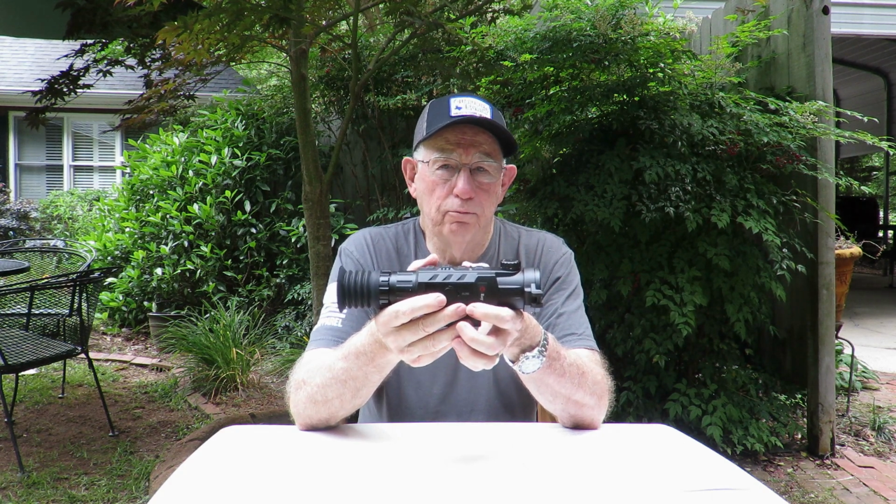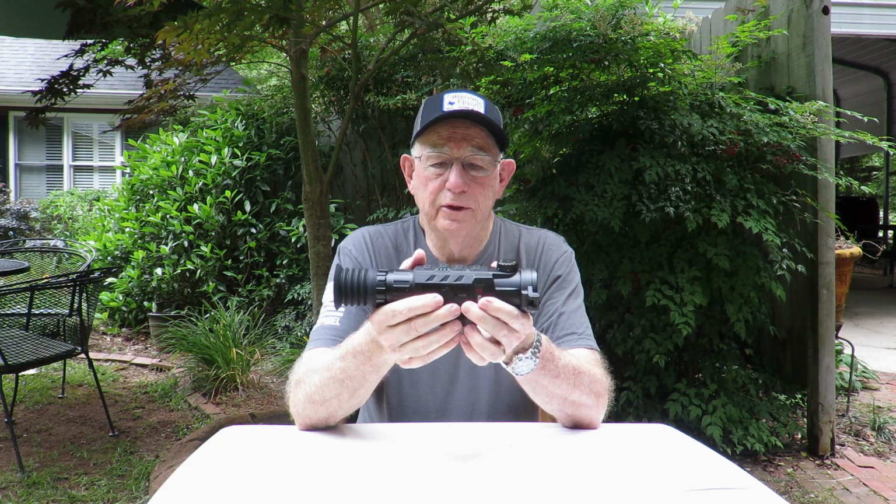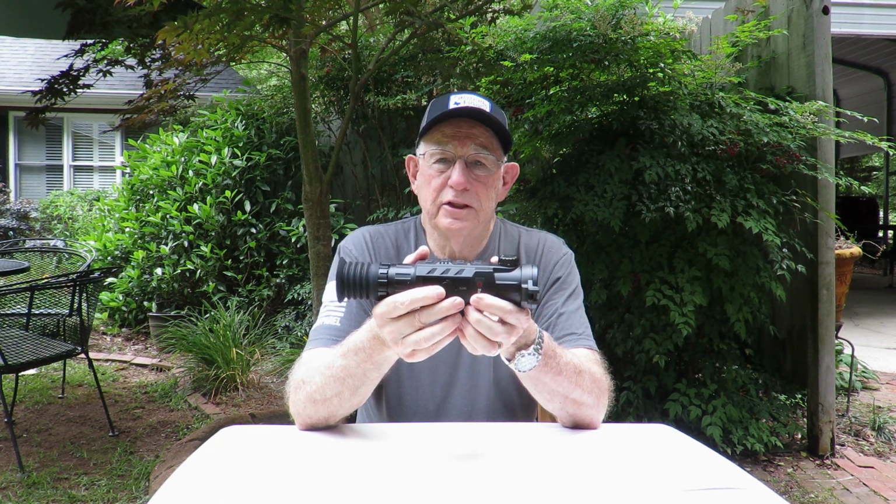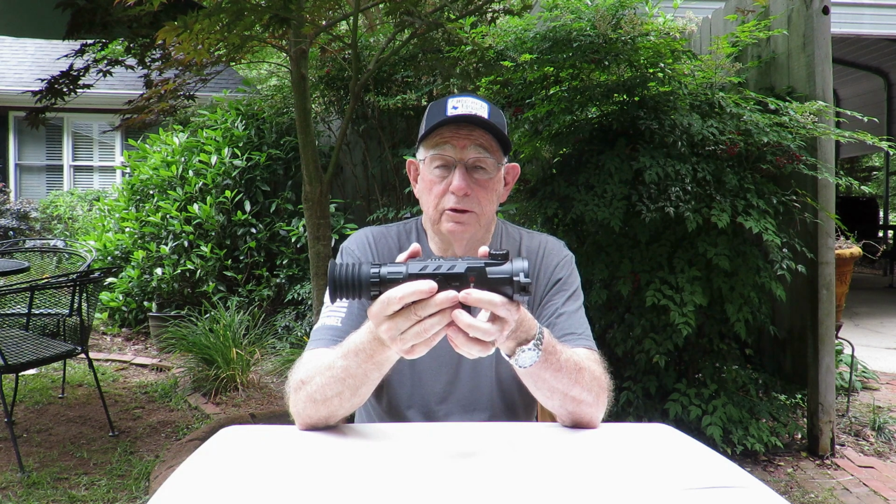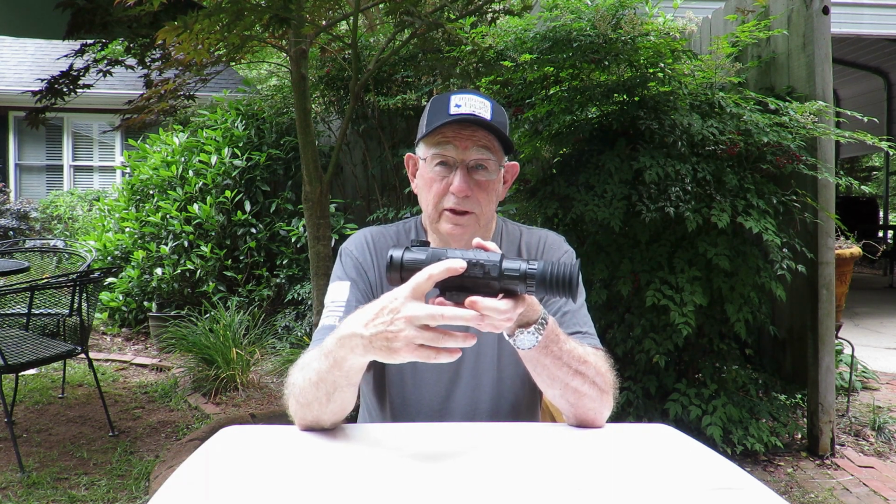Now, this particular scope does not record audio. It records a good video, but there's no audio on it. But it does come with a cable that gives you the capability to connect an audio recorder. And it also has a Picatinny rail right here on the side, which is really convenient.